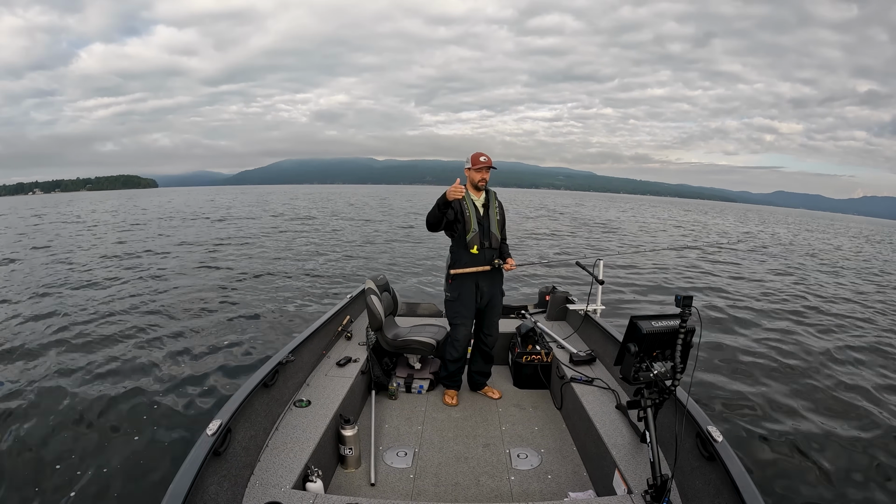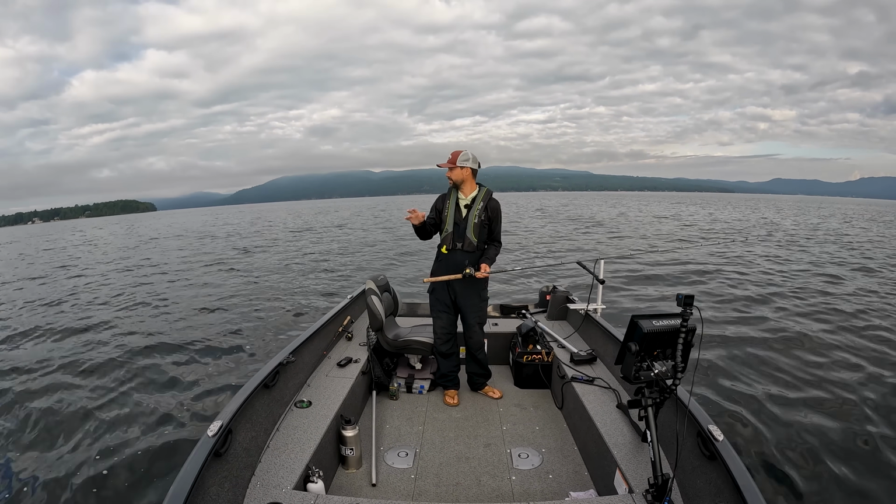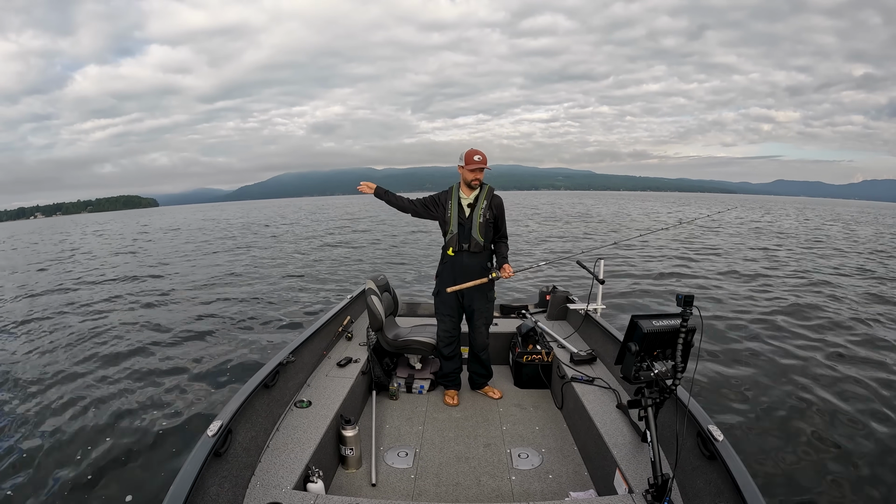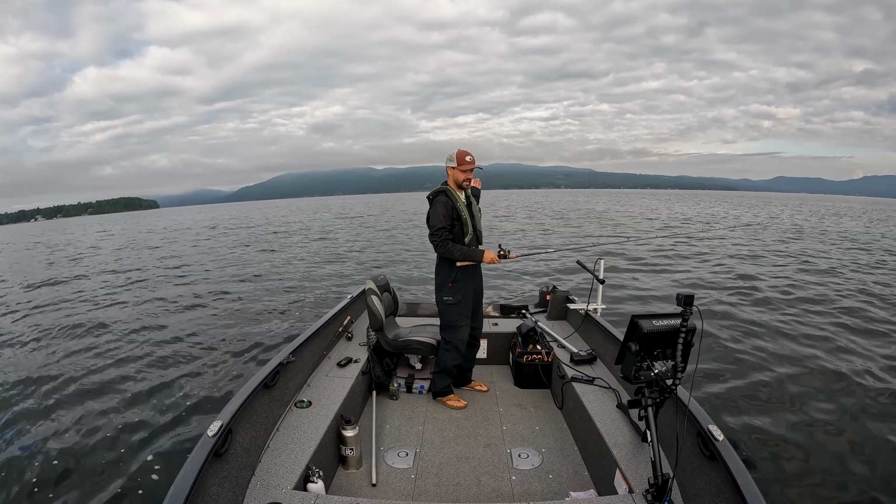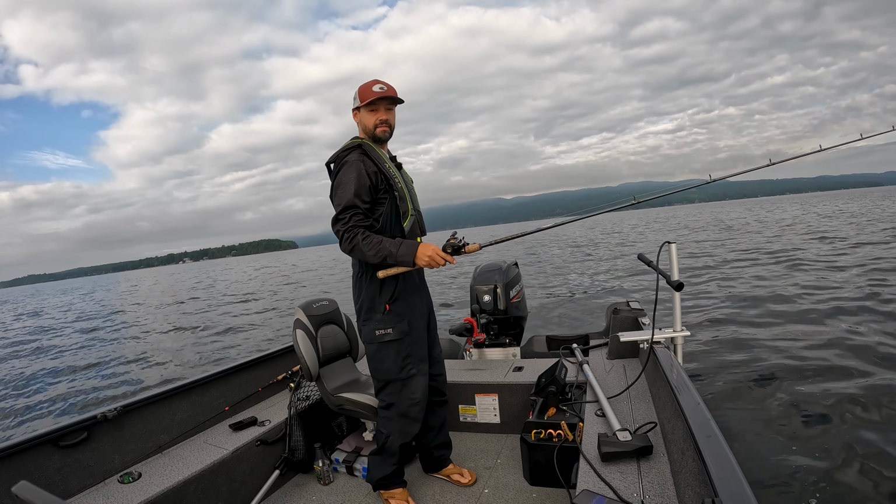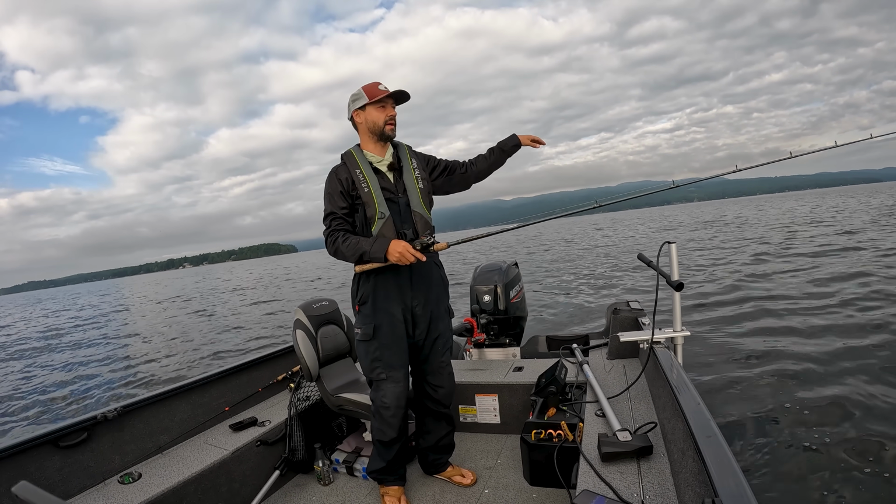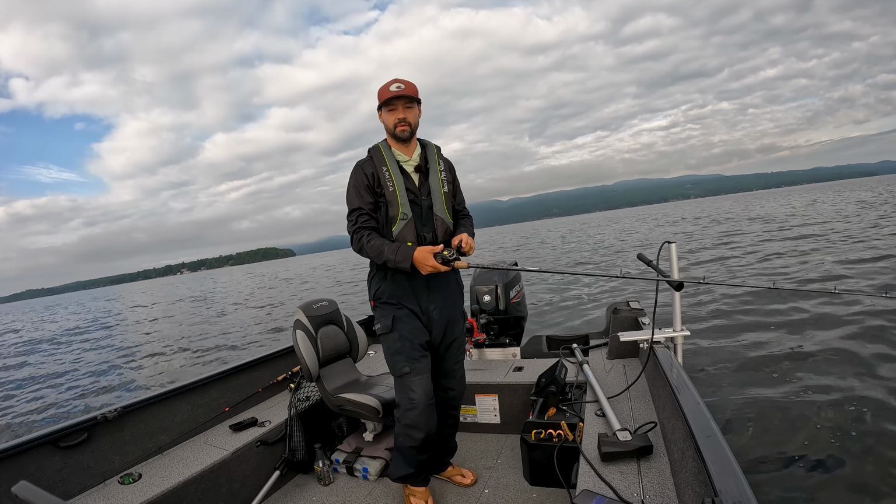I'm gonna go over how I fish underwater points, or extended lake points. So right now we have a point behind me here, the actual land point, and then off that land point there's like a flat, and then there's another point that comes all the way out here, and we're almost on the very, very tip of it.